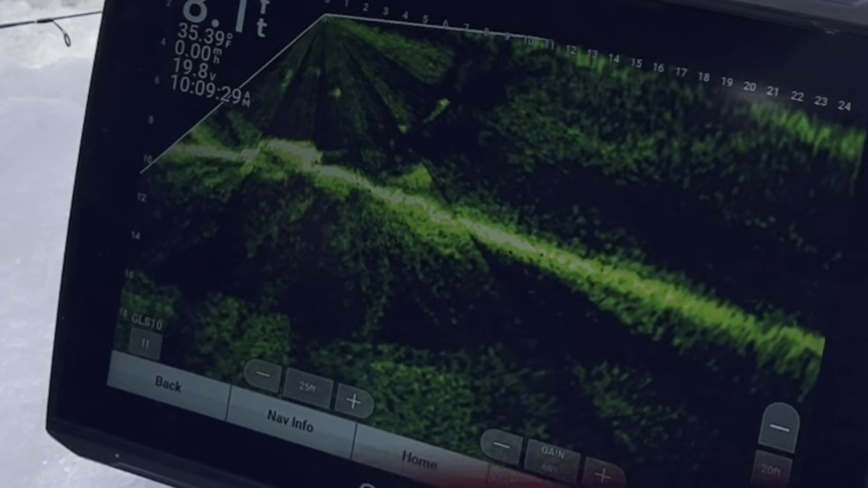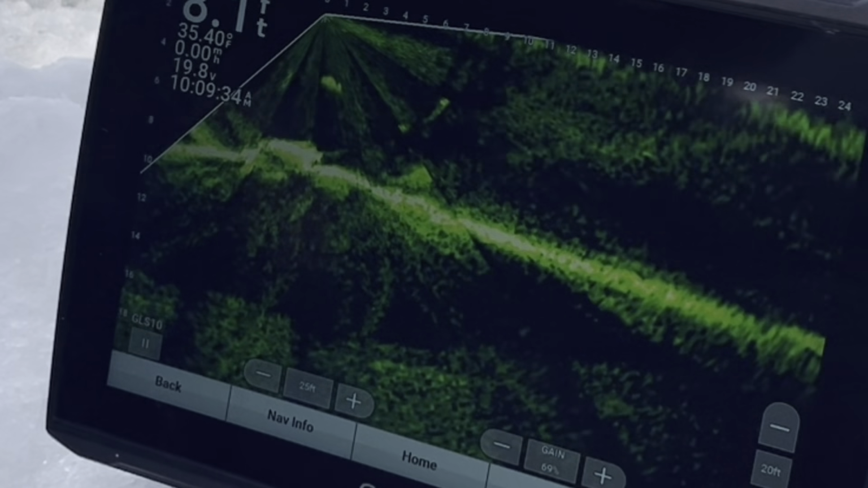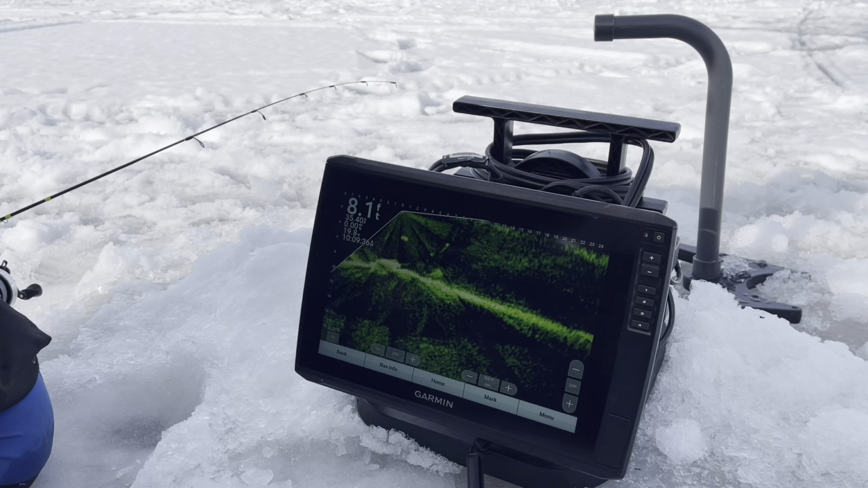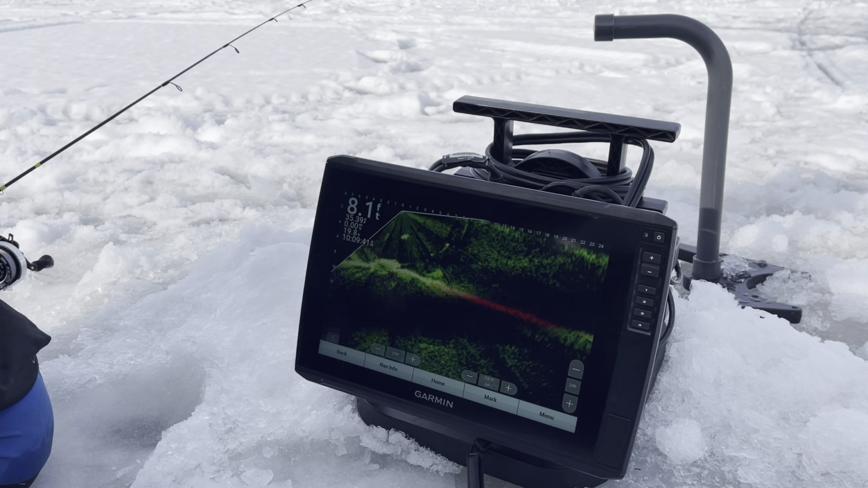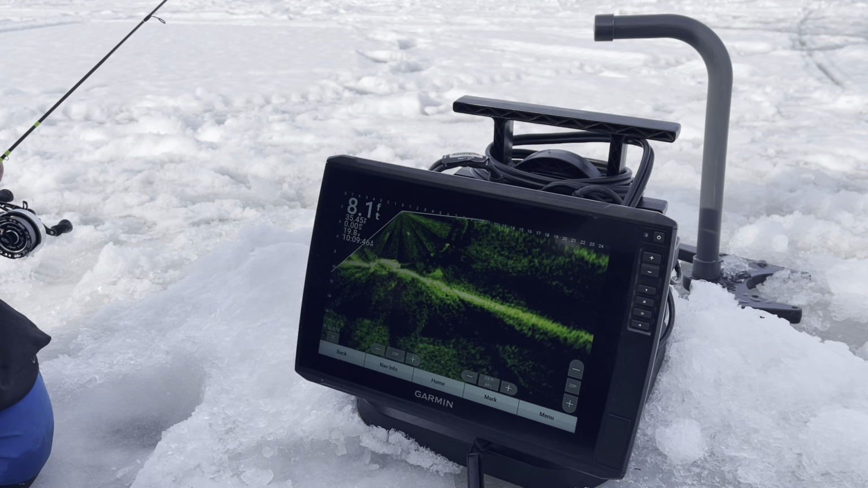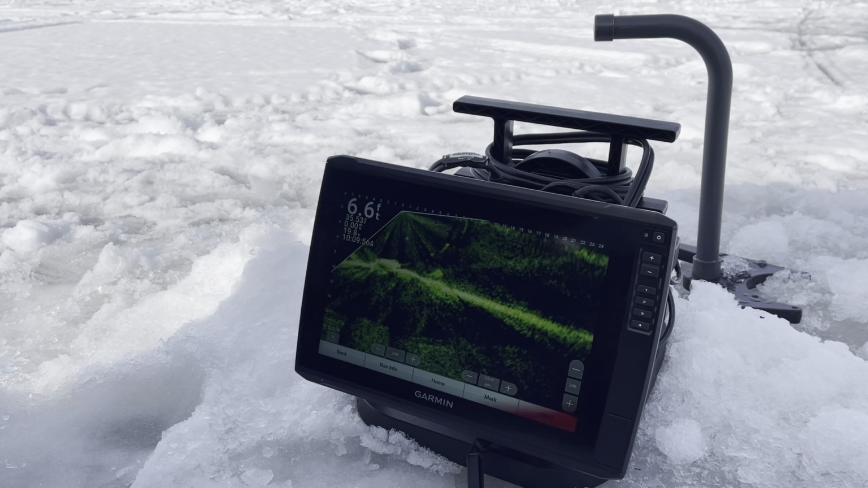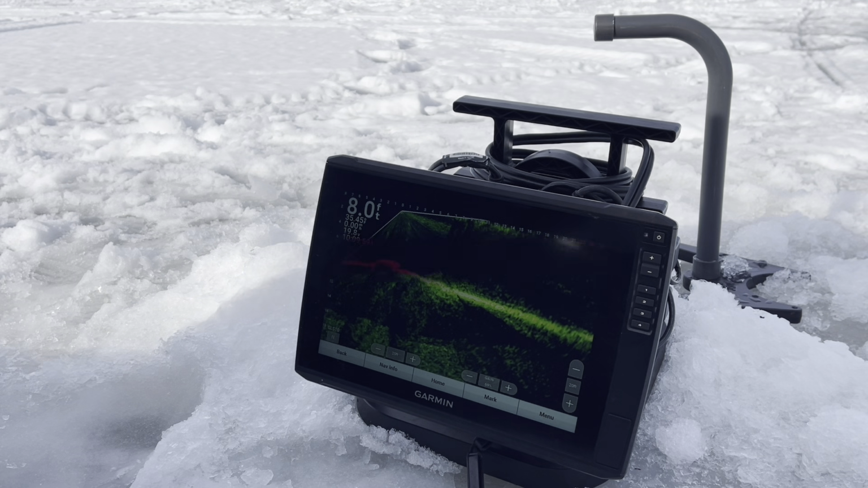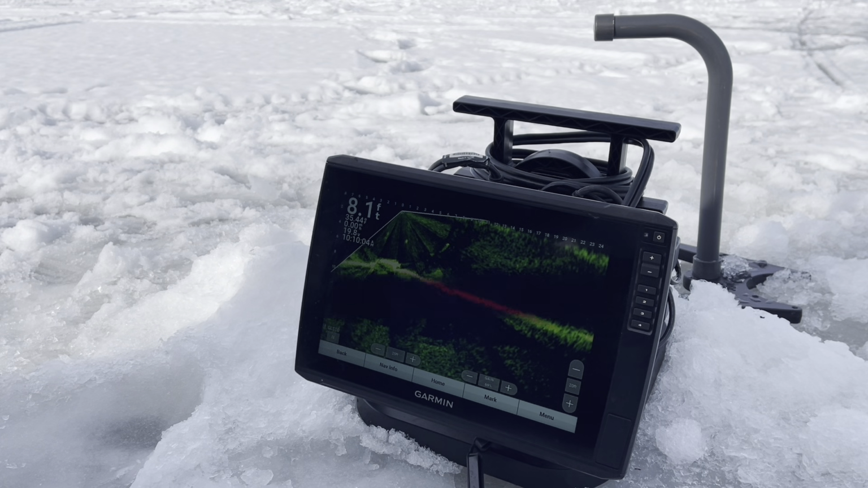Looks like there's one. Yeah, there's a fish coming in for it. Come on, buddy, take it. Missed him. First fish of the day, and I miss it. Sweet. Yeah, explaining how it works. He might come back. I gotta get back around out of the frame so I can see the bait. He might be hungry. He came in pretty quick.